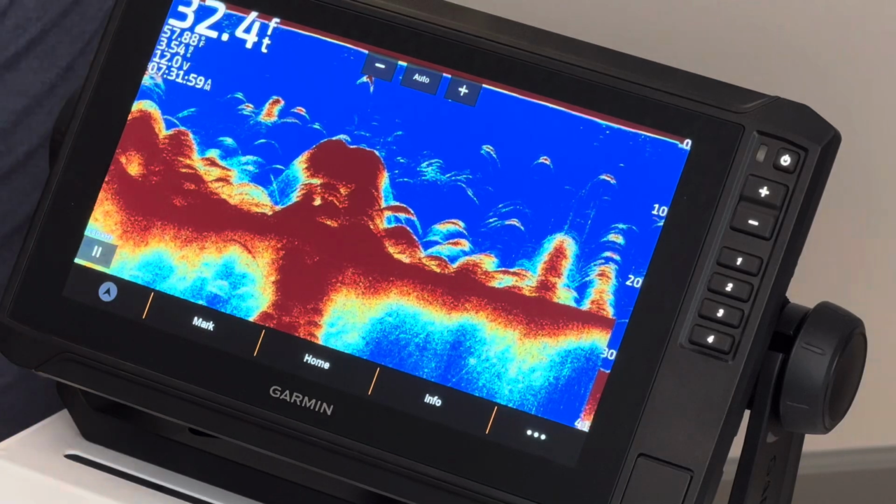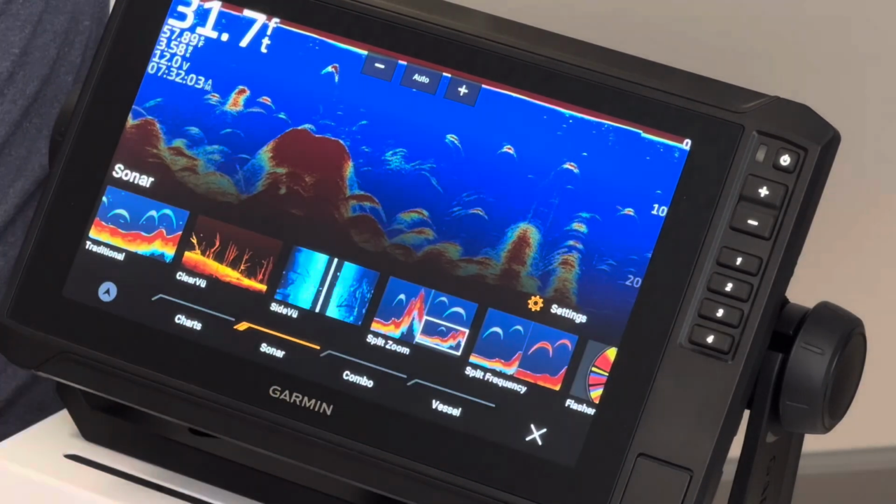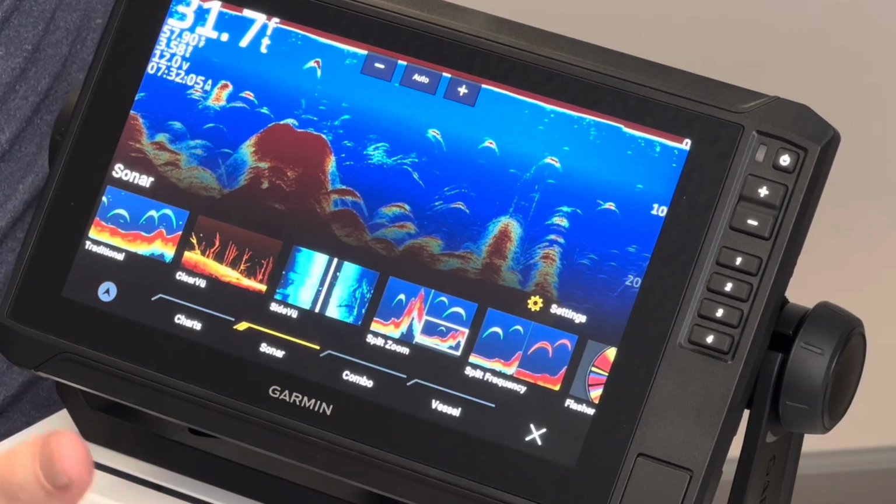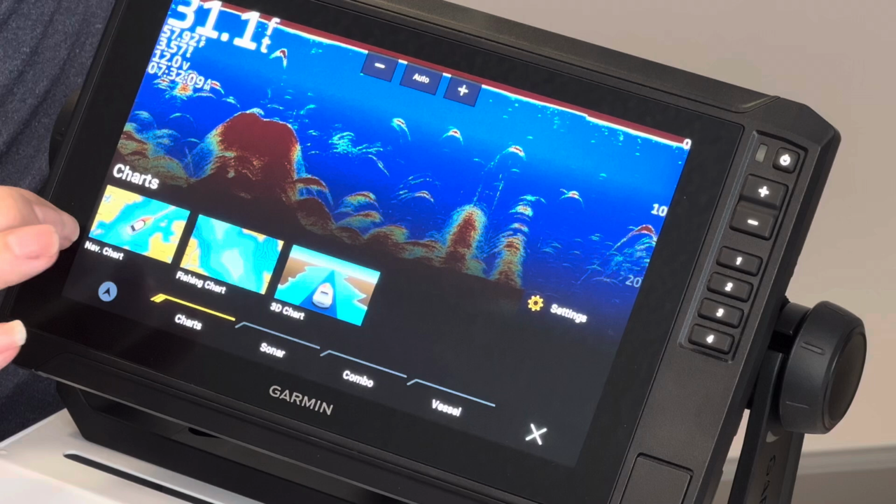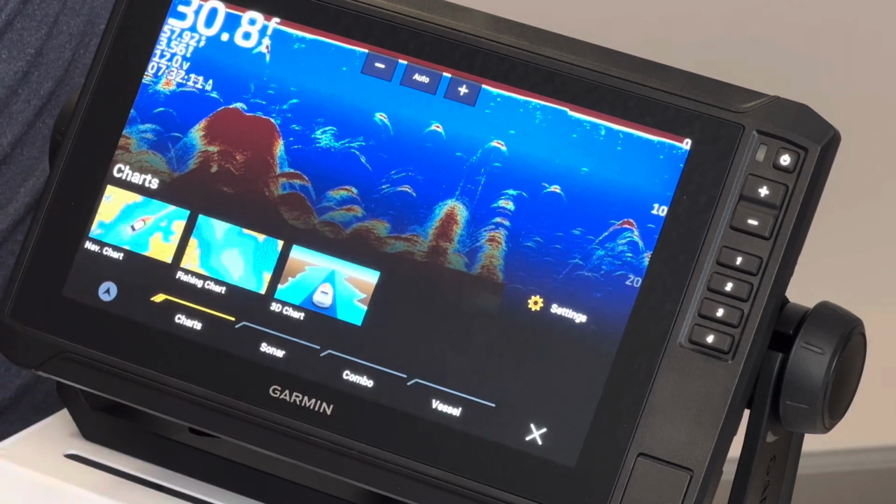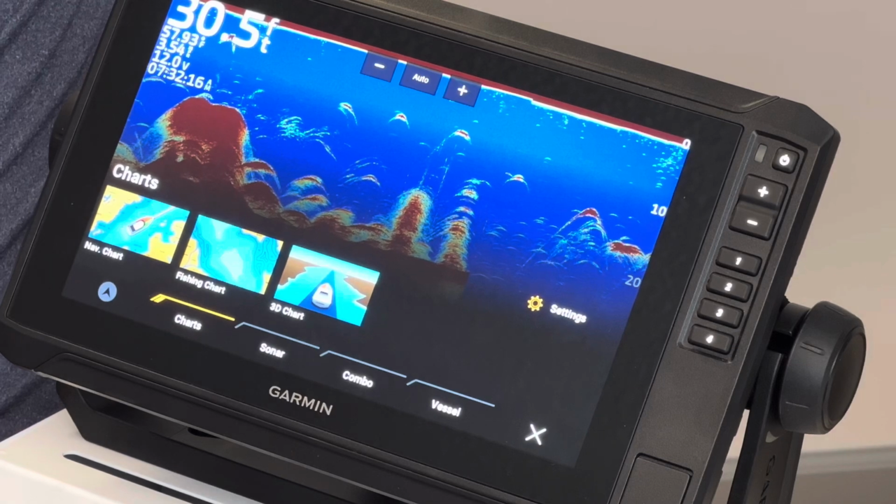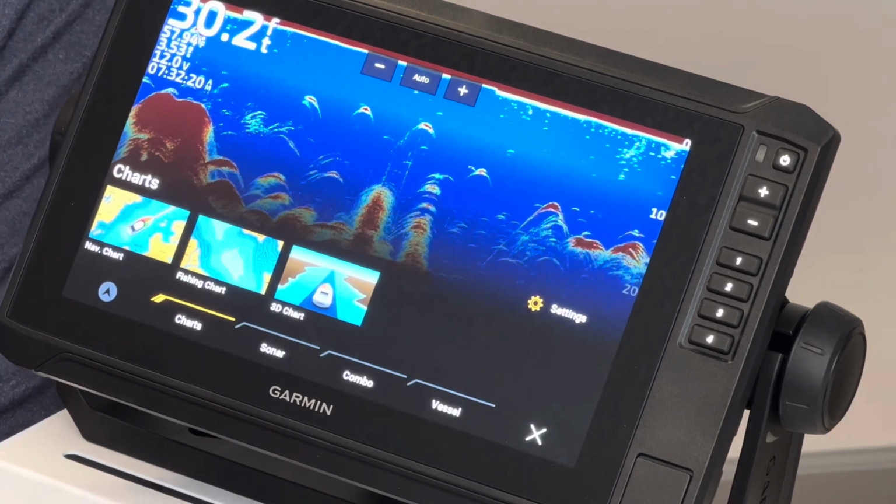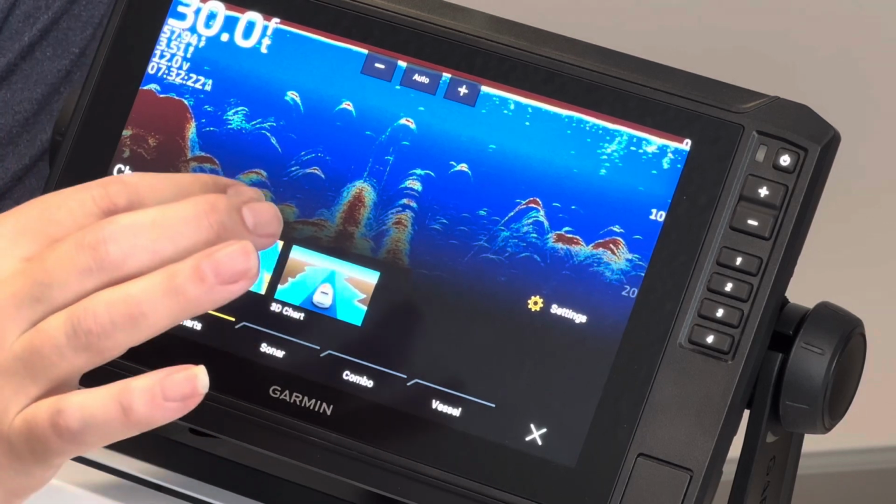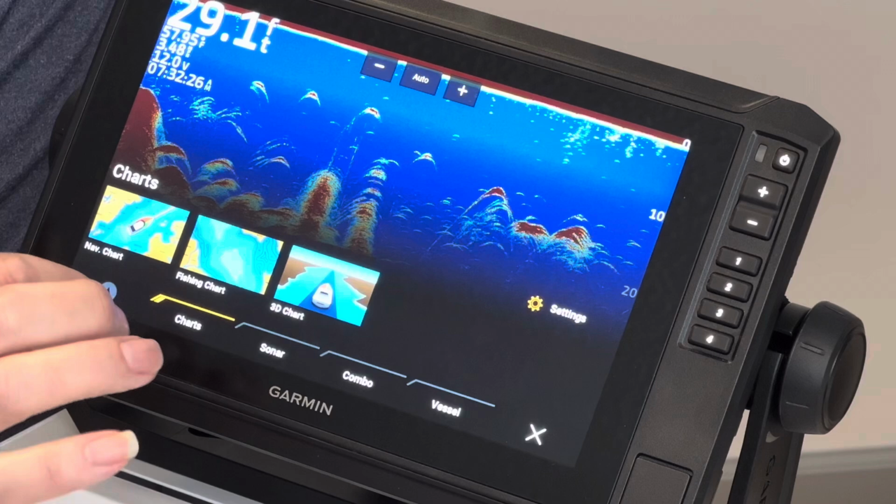So the nice part is, as normal, from any screen on the unit, go to the home page, and it brings up your options here. In this case, we wish to go to charts, and it gives us our options: nav chart, fishing chart, 3D chart. The 3D chart will just give you a 3D version, allow you to manipulate the image and move it up and down to the sides. Does not necessarily show a lot of information that's useful for most of our stuff.